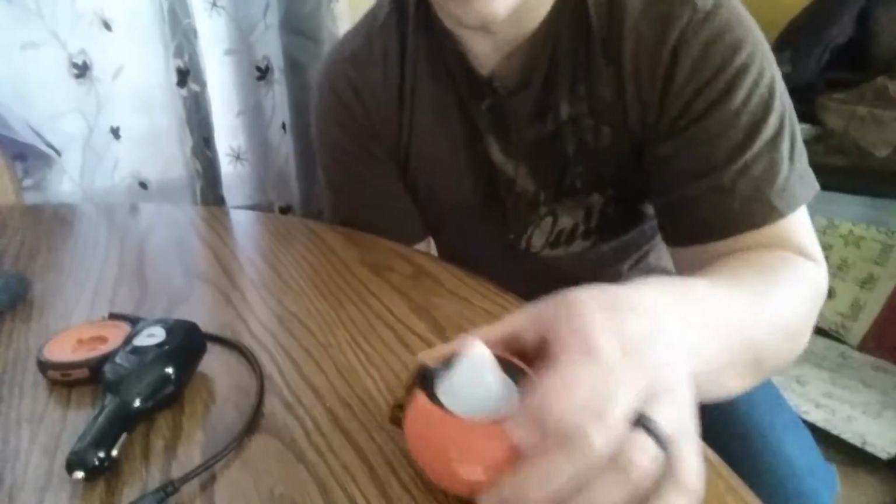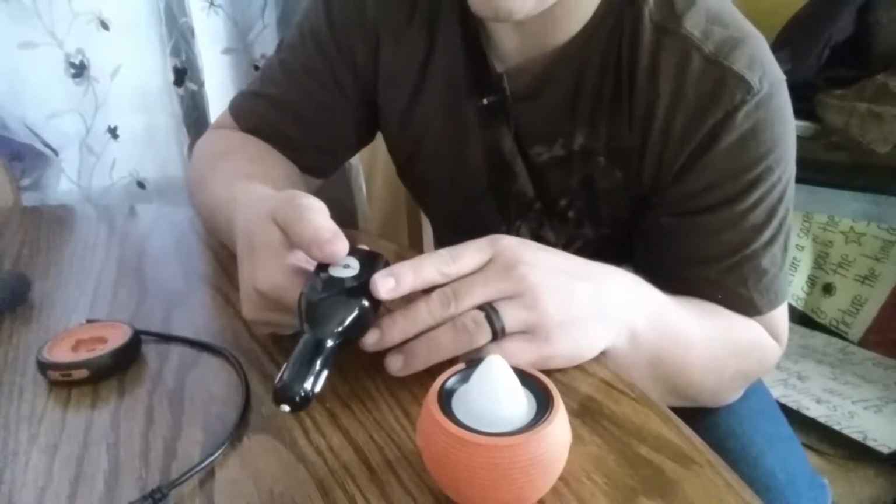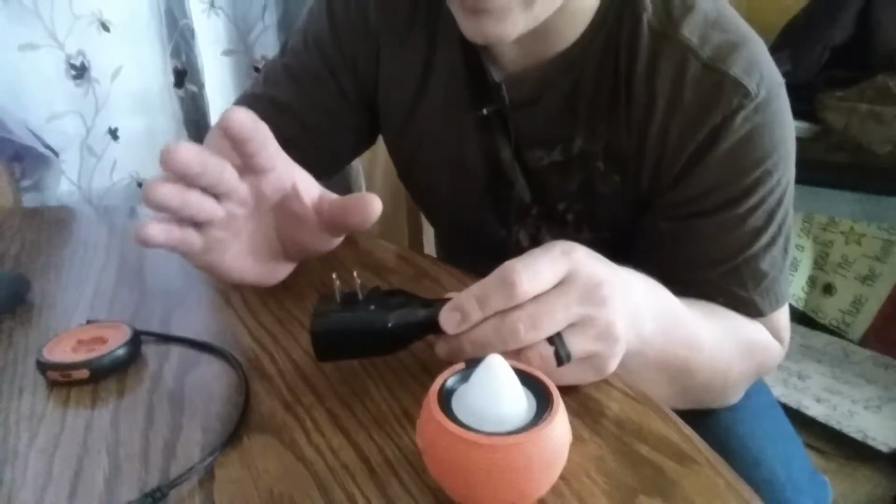It comes with lots of different things. So you've got the Hunter itself. It comes with a car charger, plugs into your cigarette lighter. Then you can also pop this out and charge it at home, right before you're ready to go.